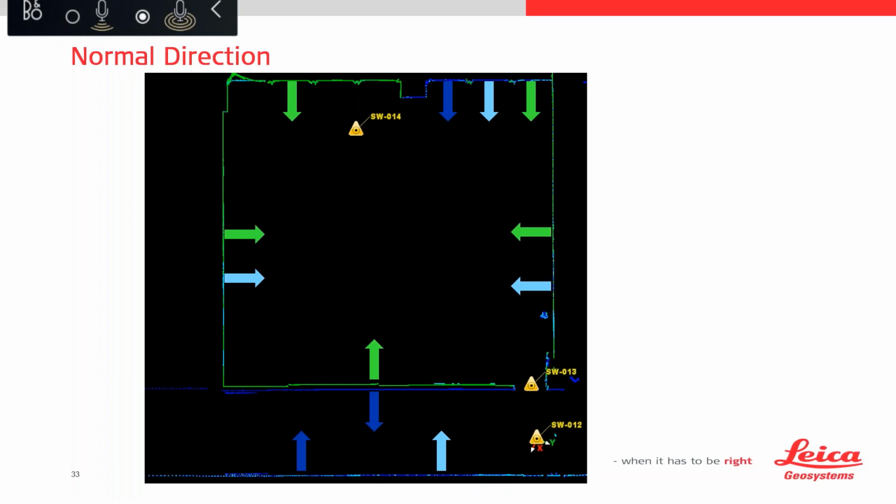I've indicated the normal direction of those surfaces with the coloured arrows, the colouring of the arrow coming from the scan setup to coincide with the colouring of the point cloud information. So you can see the planar surface of those walls, their normal direction faces into the room.